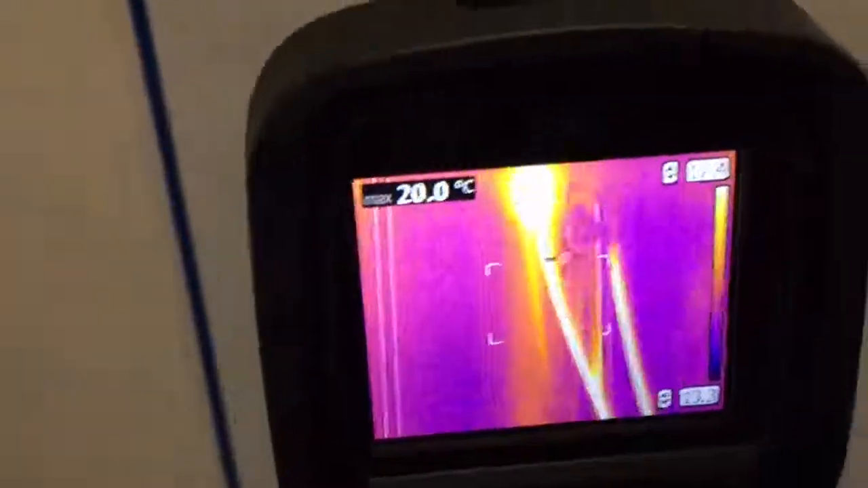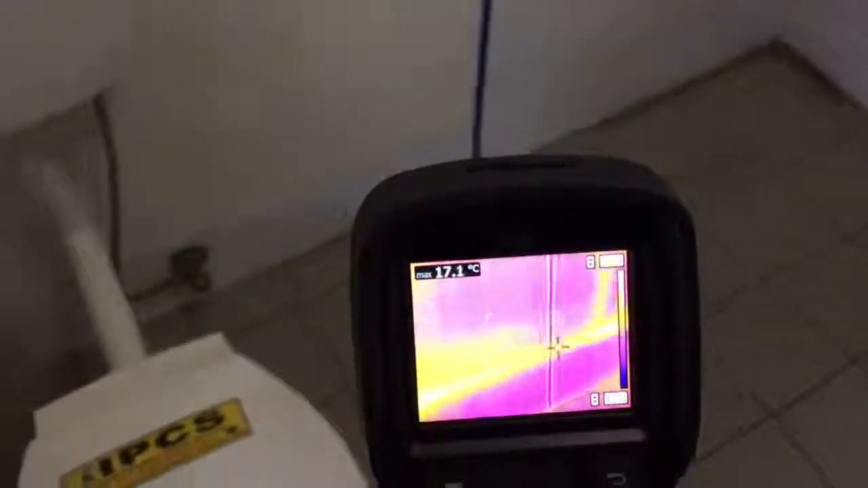If you want to look for damp areas like shower base leaks and things, we can see here's a hand tail. The guys wash their hands. You see where it's blue there? That's wet. You can't see it, but the camera's picking up it's actually cold. You can see the dampness. Blue is damp, and the yellow is the heat.